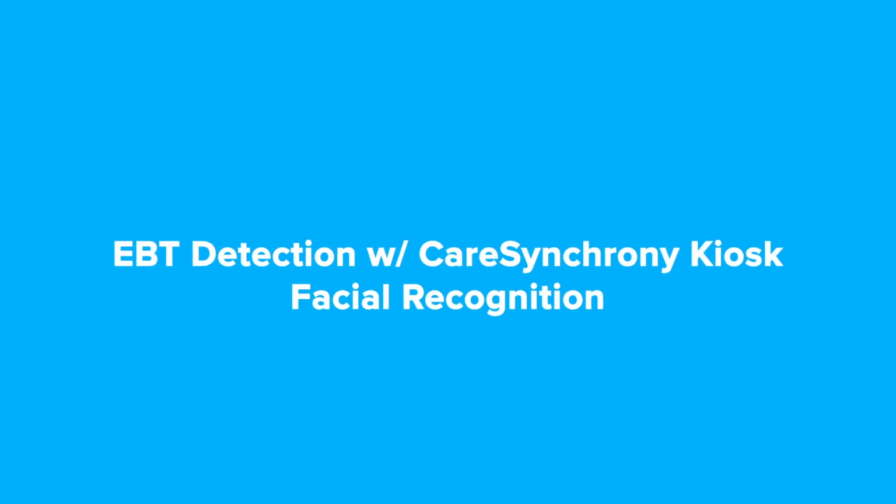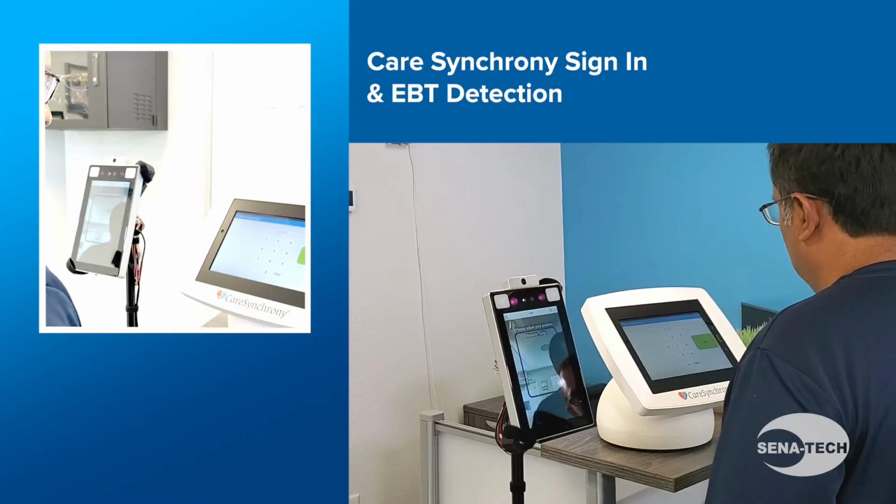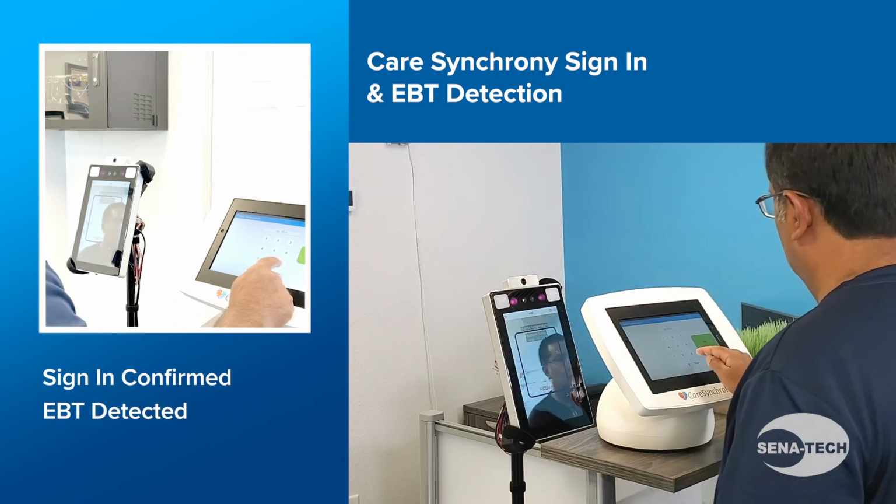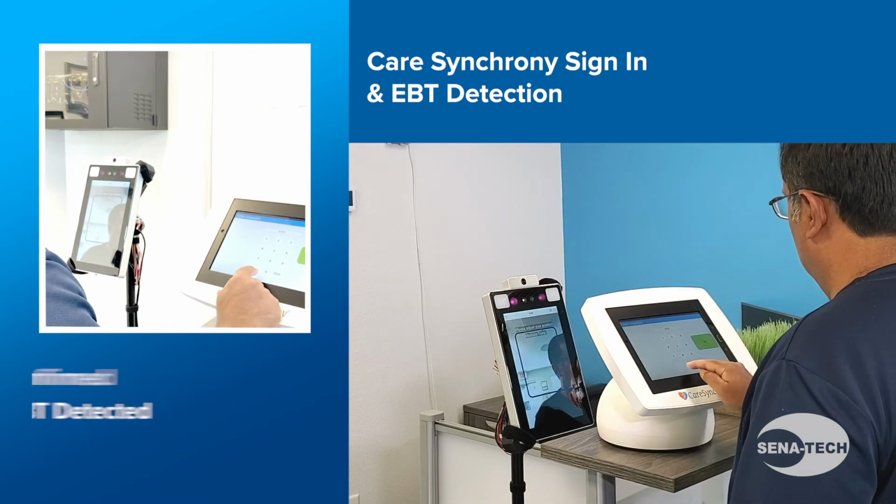And our last example has the same scenario using the CareSynchrony Sentinel integration, but in this example, the thermal device detects an elevated body temperature and the person is not granted access.